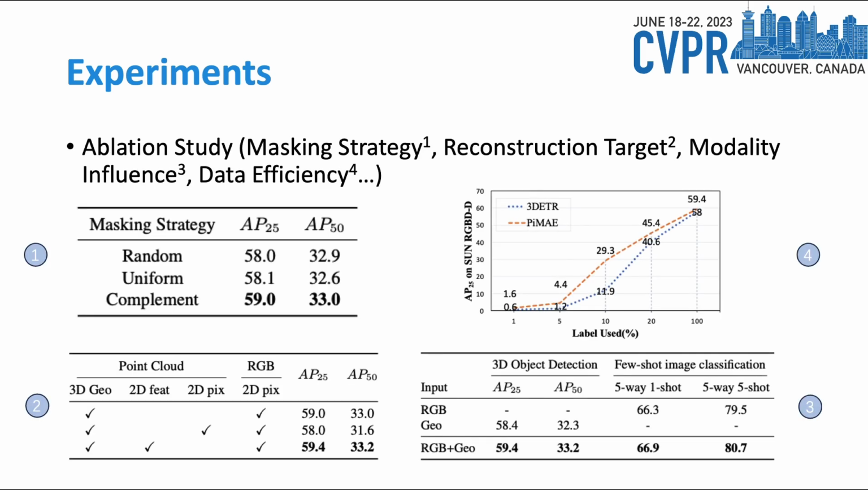And we also did a series of ablation studies to examine our proposed designs and found it non-trivial to interactively learn point and image features. For example, we tested our masking strategy, our reconstruction target, and the modality influence.